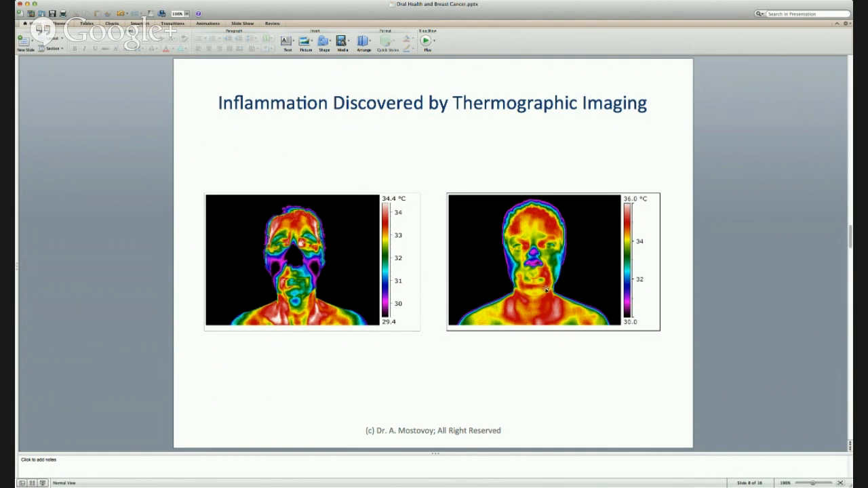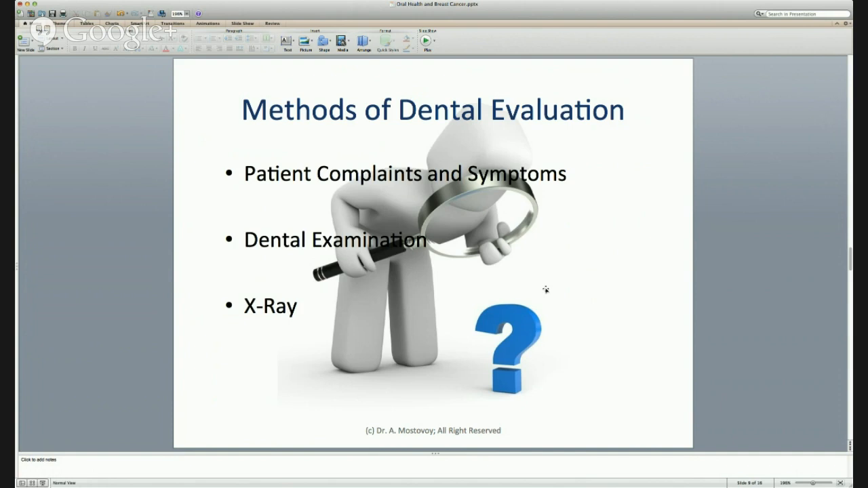Whether the inflammation comes from a tooth or from a gum, we cannot say with thermographic imaging, but we can pinpoint the area, which is very important to pinpoint the area of inflammation to actually go in and probe in to see what's going on with a dental exam. Speaking about dental evaluation, general evaluation is based on patient complaints, symptoms, dental examination, and of course, when necessary, there's going to be an X-ray.